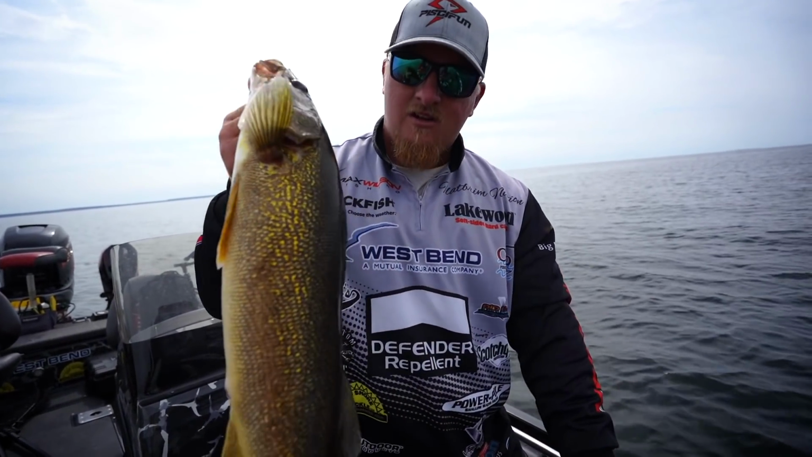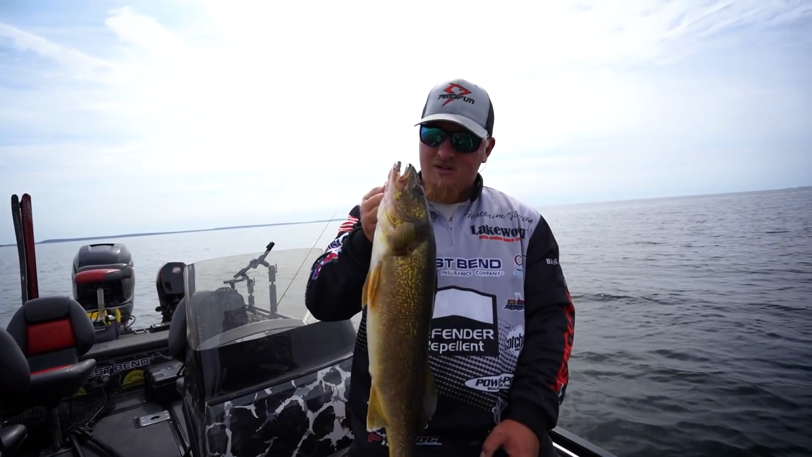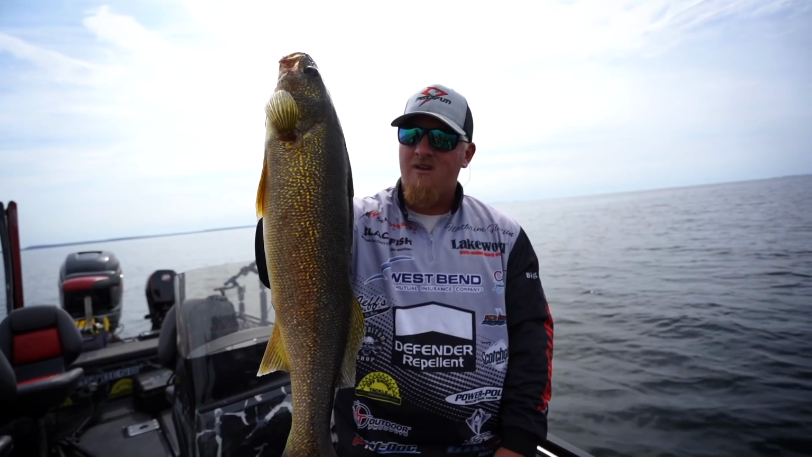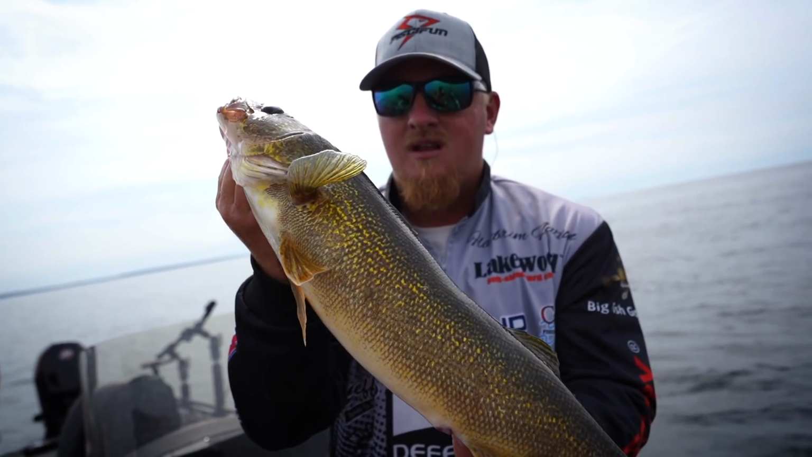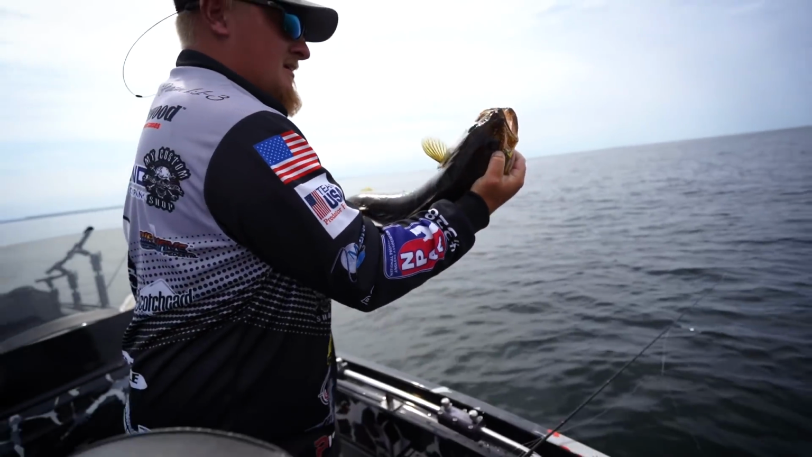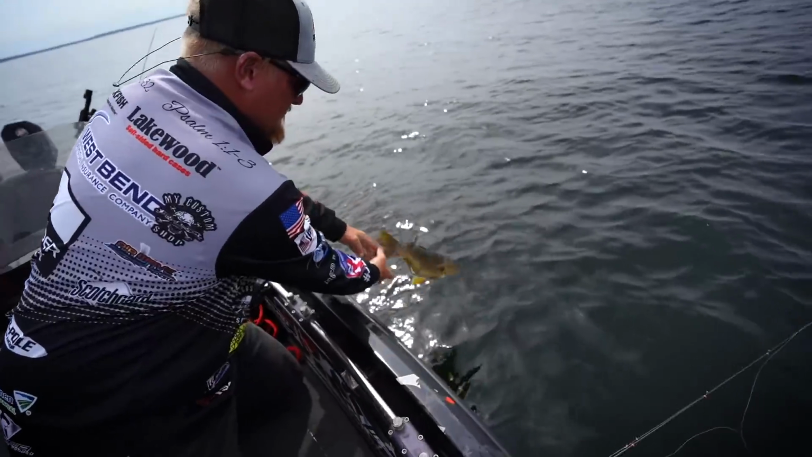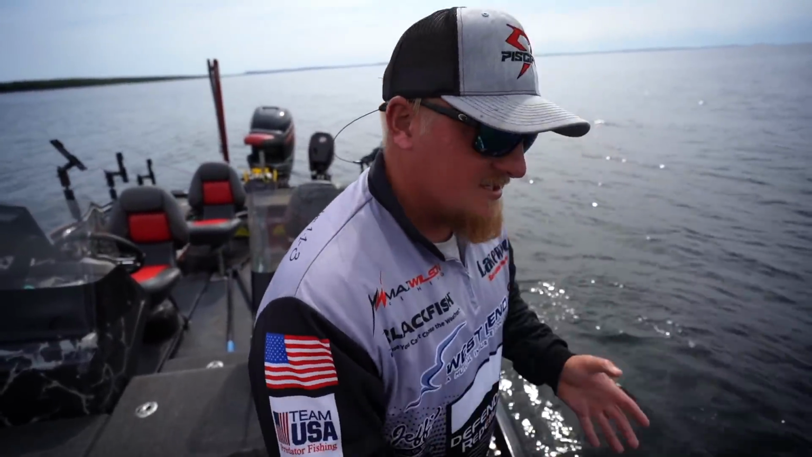If they're slowing down a little bit, maybe I'll go to a jig and a minnow, or a jig and something. I'll do something a little bit different. But when you're trying to cause reaction strikes, any goby snap jigging baits are awesome to use. Get him back in the water. That one was ready to go back. So just a great way to do it.